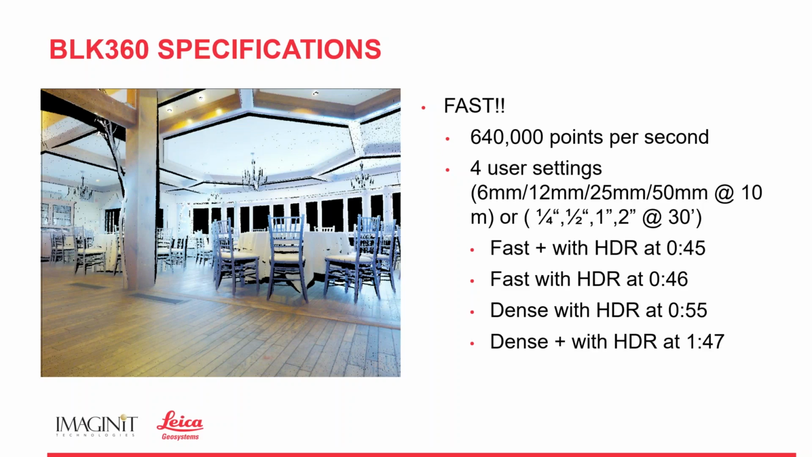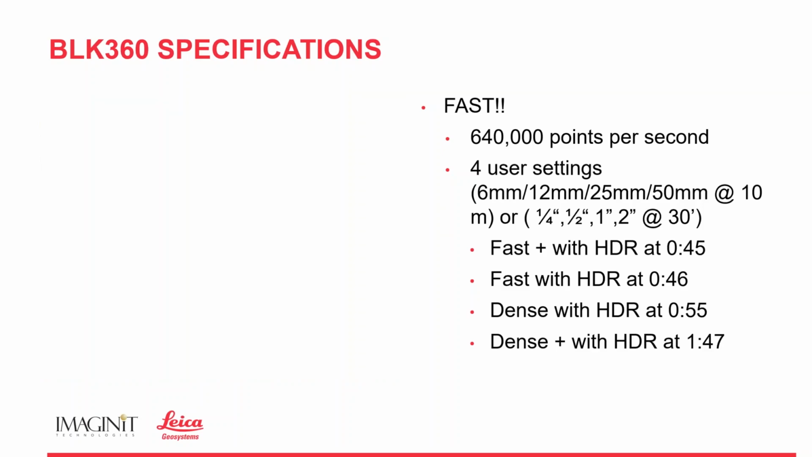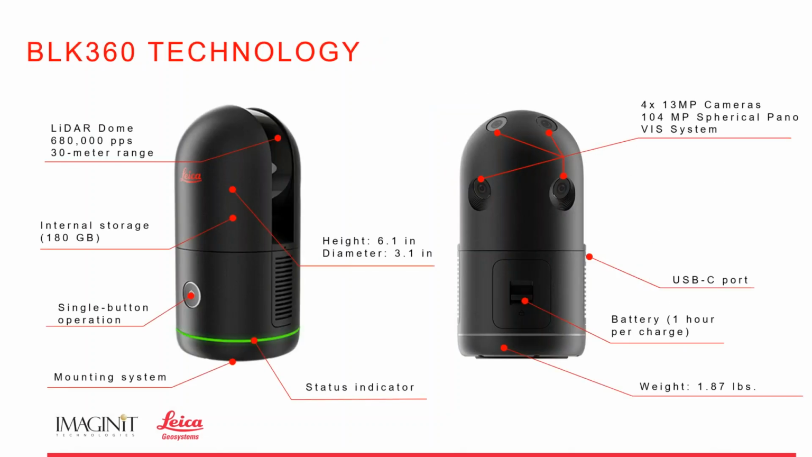So again, the quality of the data is really just amazing. So let's look at the scanner itself, a little bit of a scanner anatomy, if you will. And I'm going to compare this to the G1 scanner a little bit. So starting on the left-hand side, we see the LiDAR dome, right? We've got a 30-meter range, and we are now covering the mirror from the scanner.